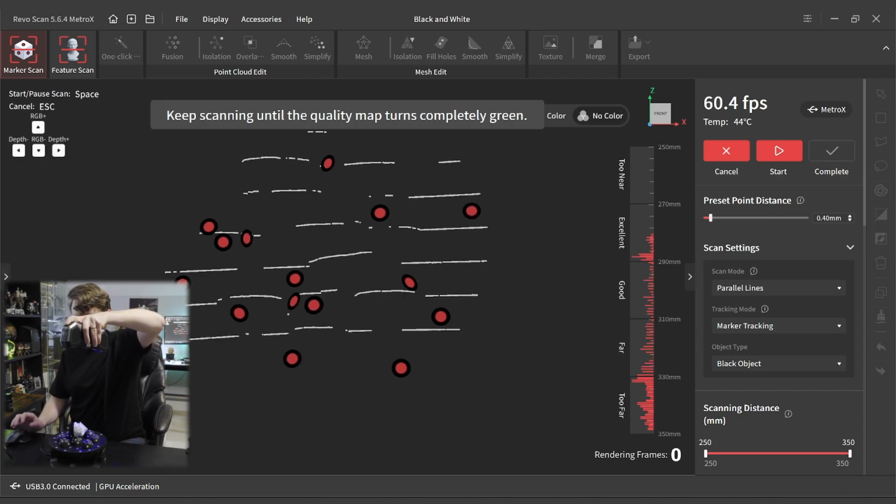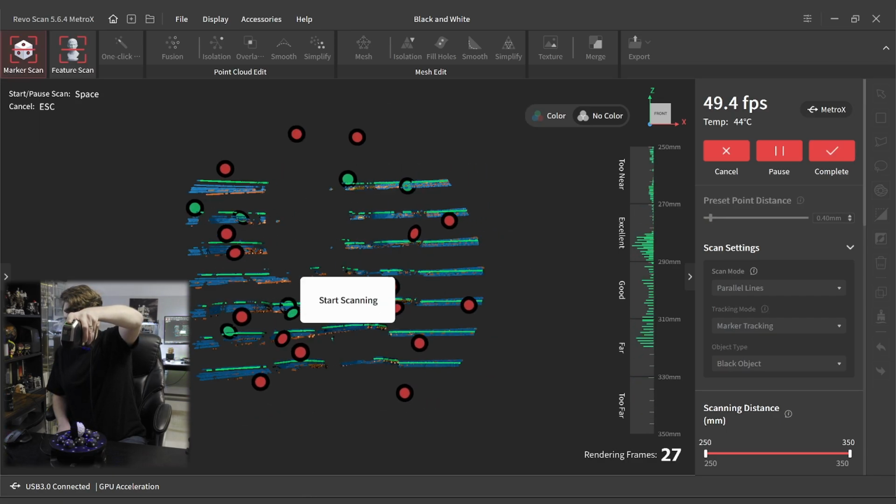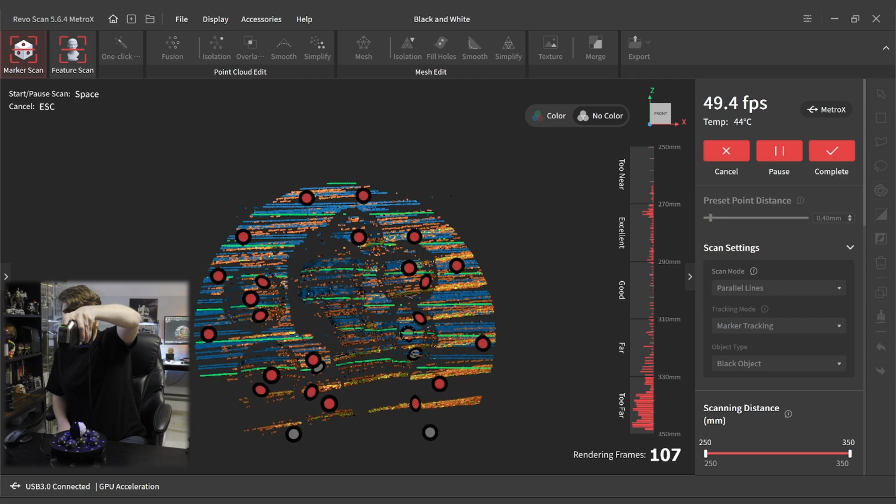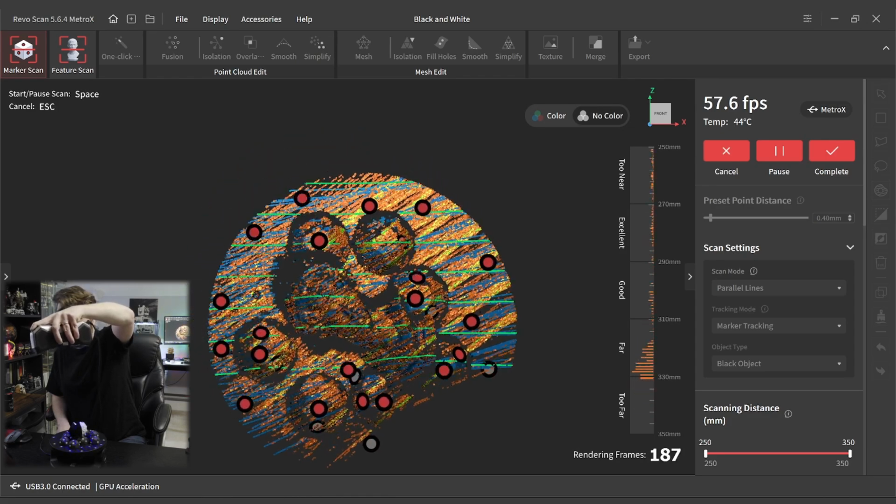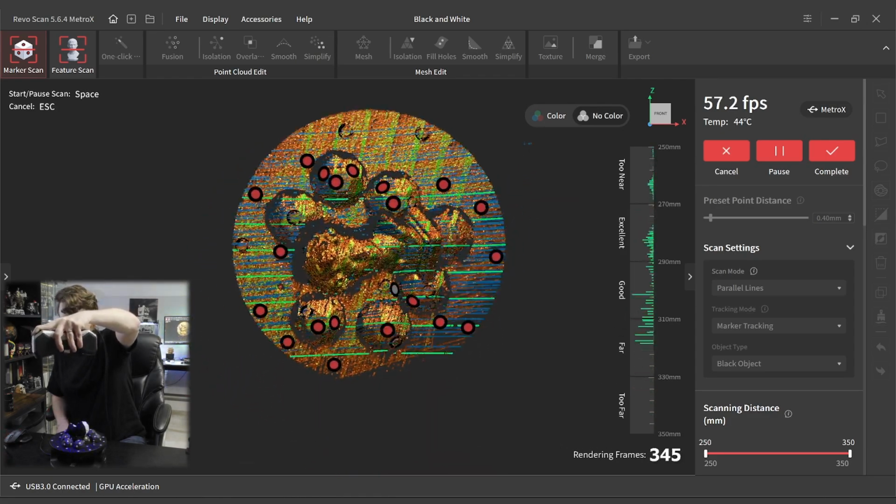So that's going to let us get a really good scan for the black side of David. But it's actually going to hurt the light side on this scan. But that's actually okay for the purposes of what we're doing.